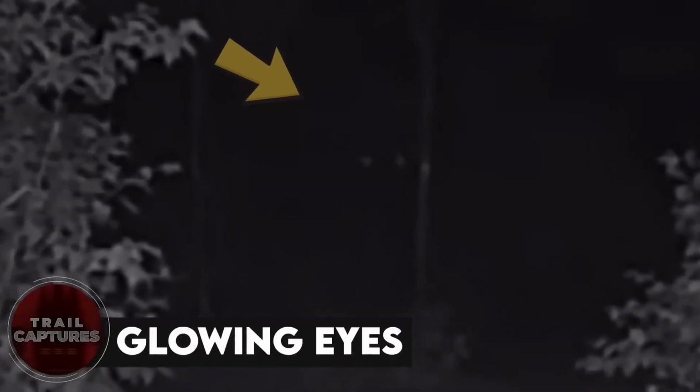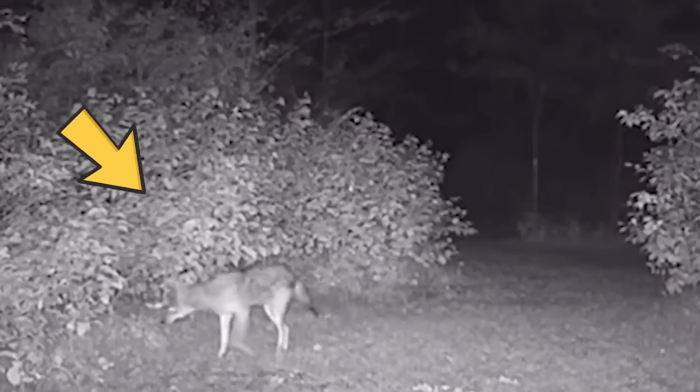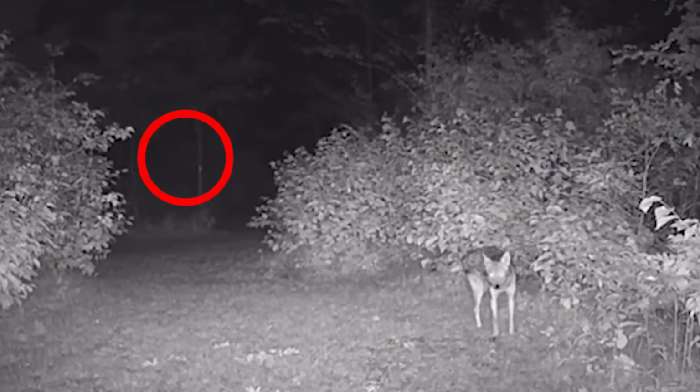Glowing eyes. This trail cam was doing its job recording the animal looking for food or something, and then we see two glowing eyes in the background. Could it be a monster or just a bear? No logical explanation was ever given, and all we have is this footage and those two terrifying eyes.